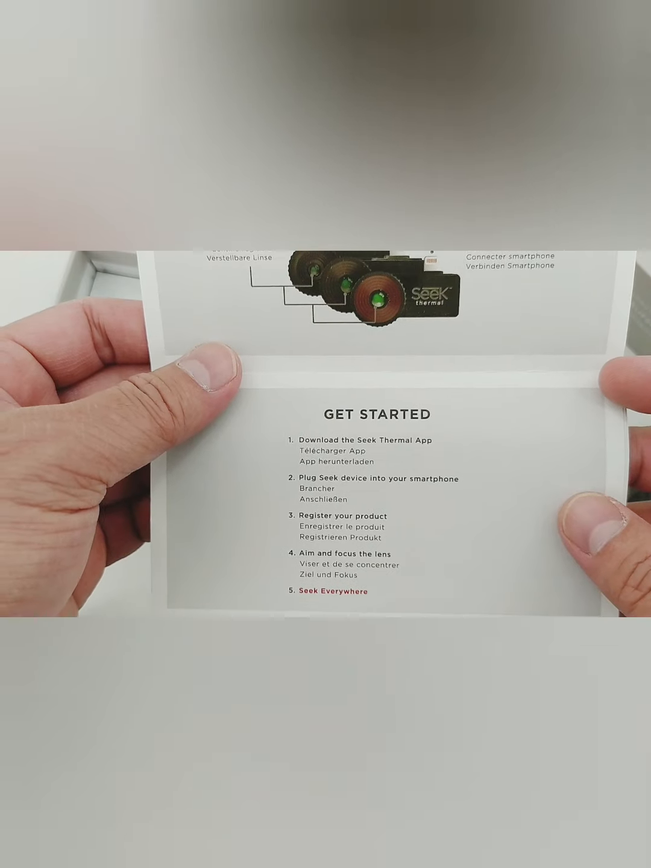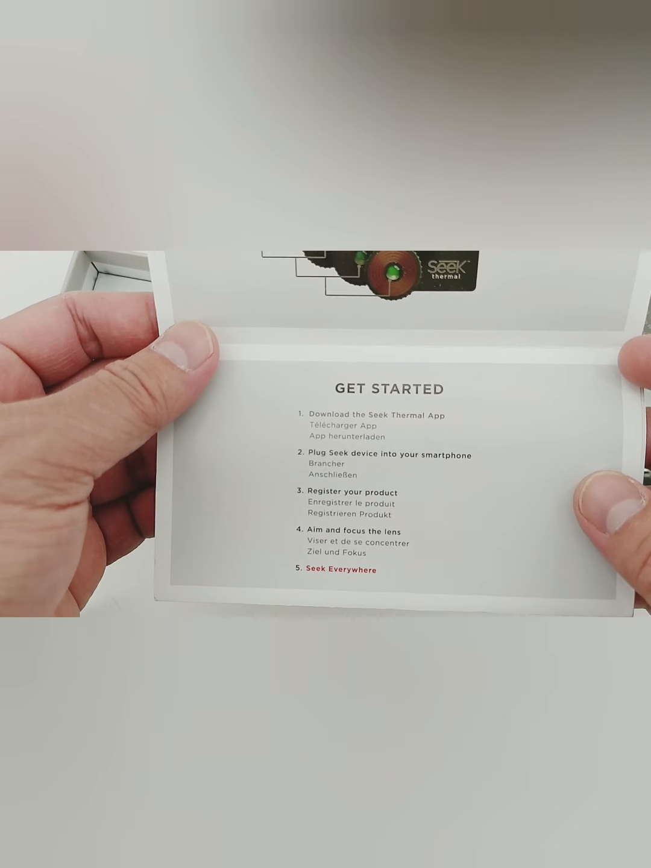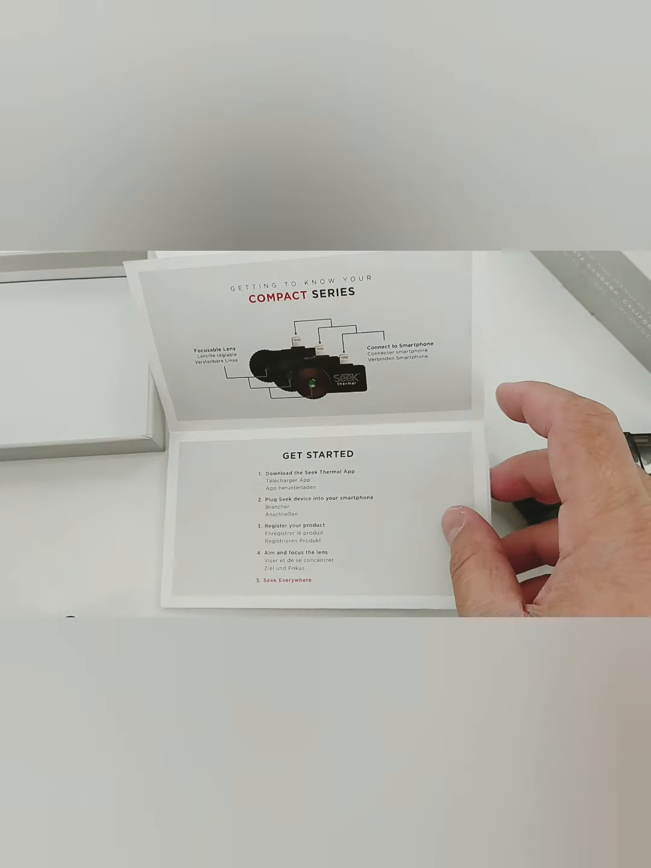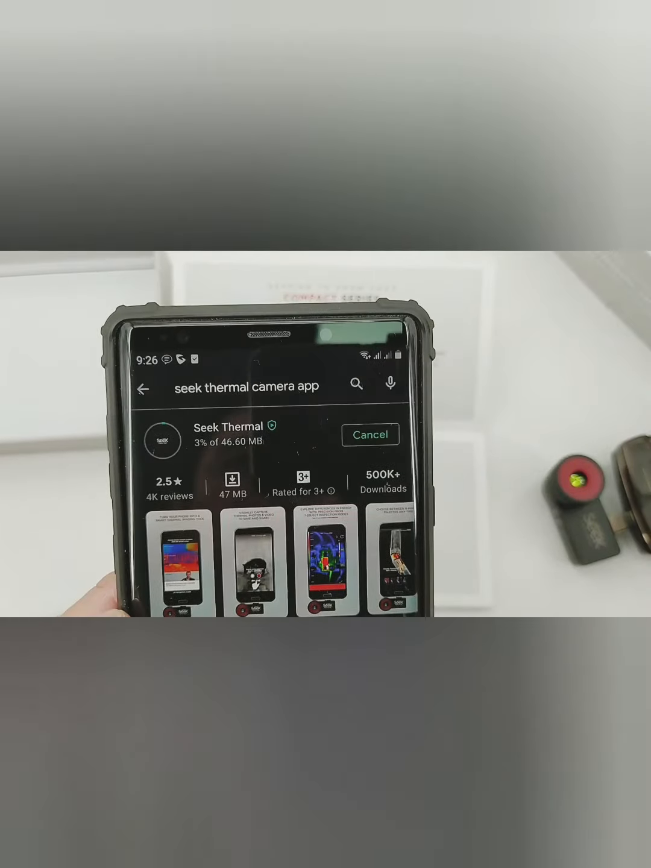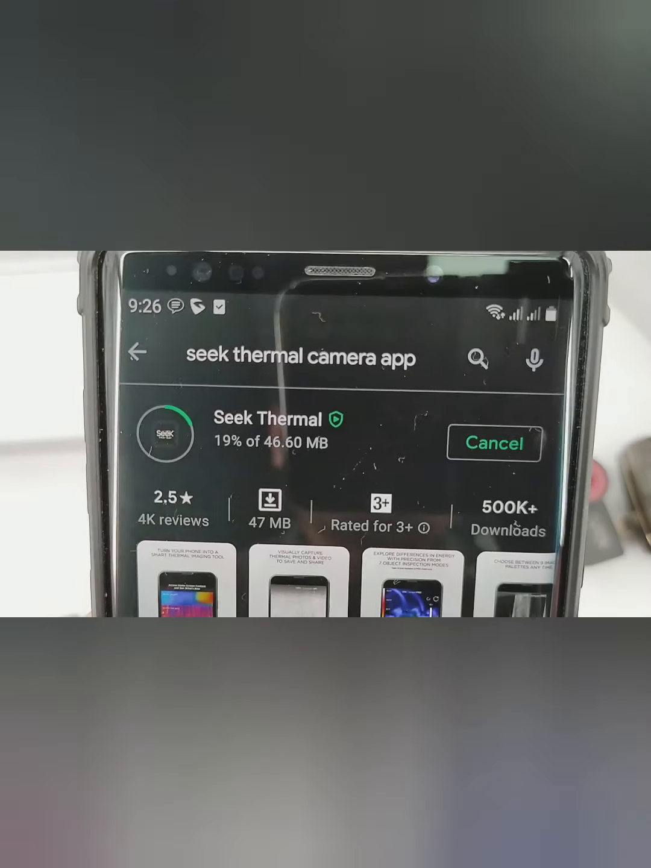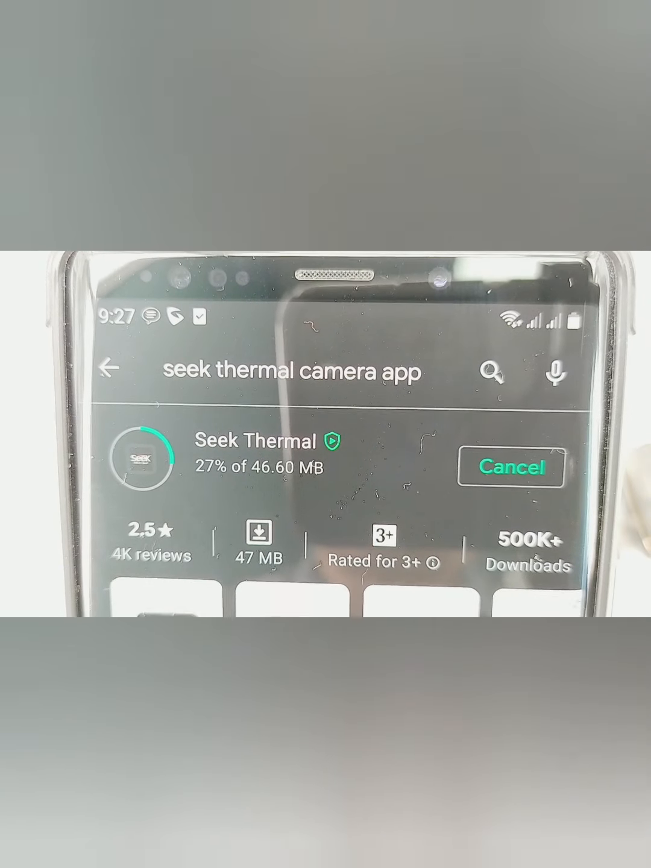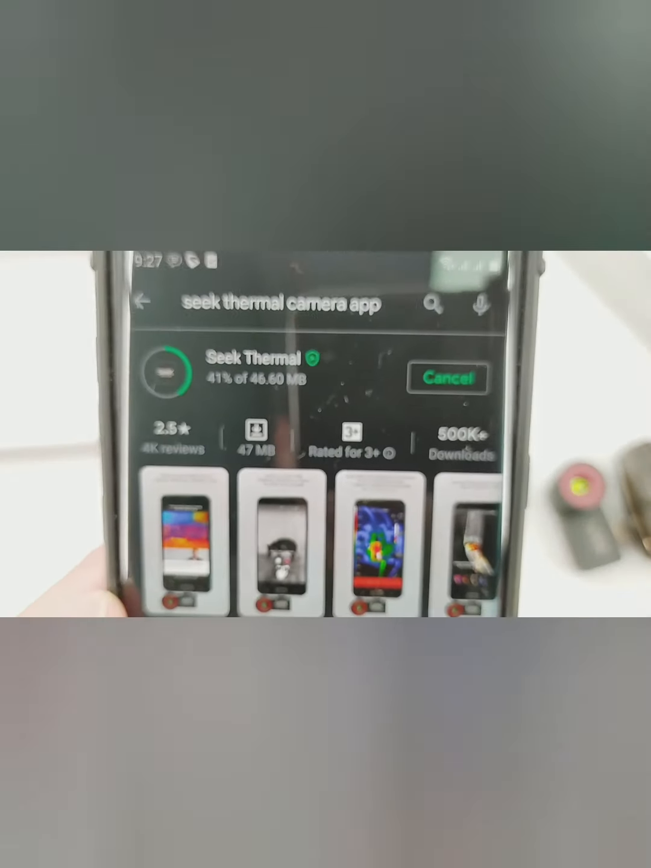And here's how to get it started. It says here that we need to download the SIG Thermal app from the Play Store. Let's go ahead and try and find that application, and I'll come back. So I found this SIG Thermal app from the Play Store, and I'm now in the process of downloading it. It's only 19%, so I'm gonna come back later and show you when it's complete.